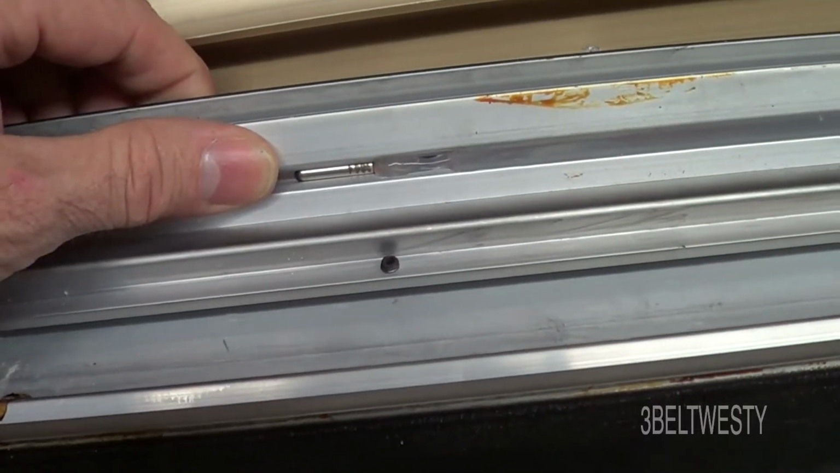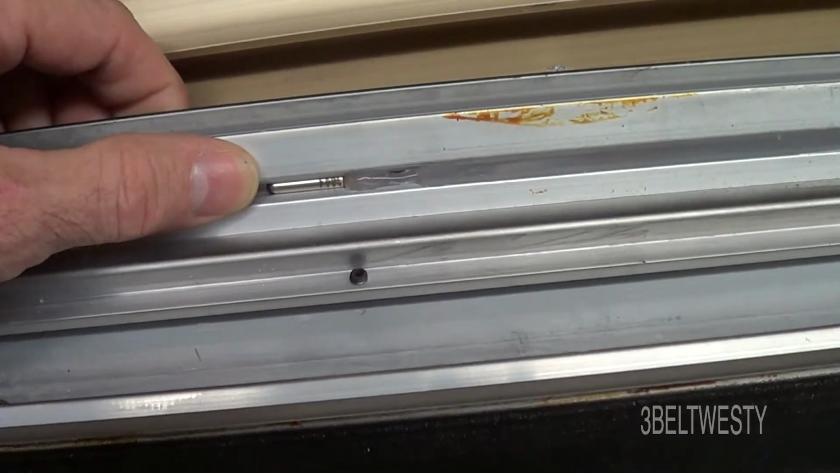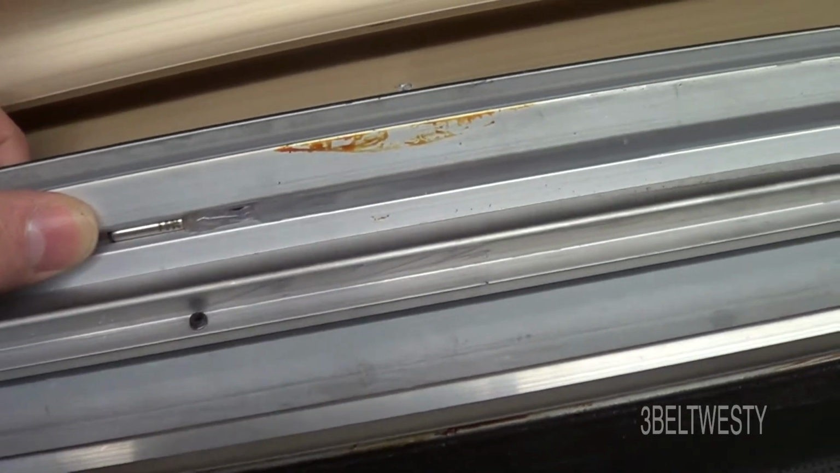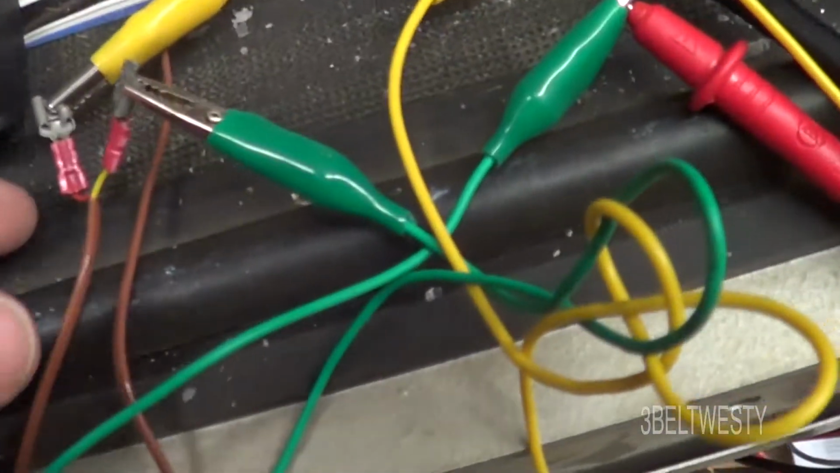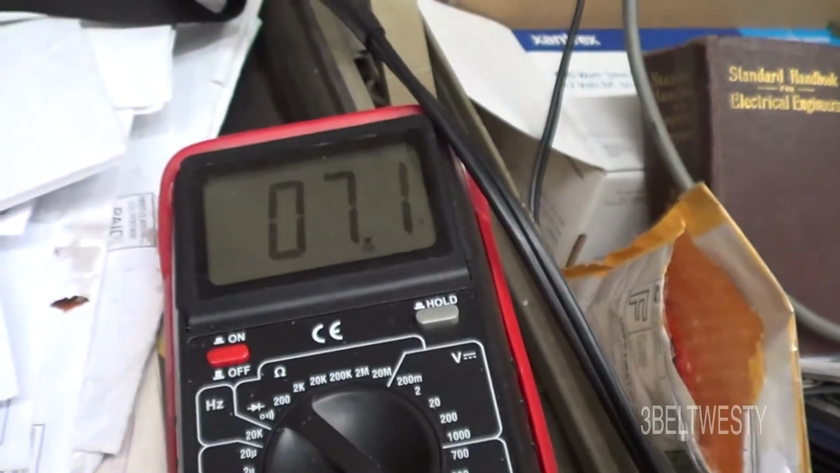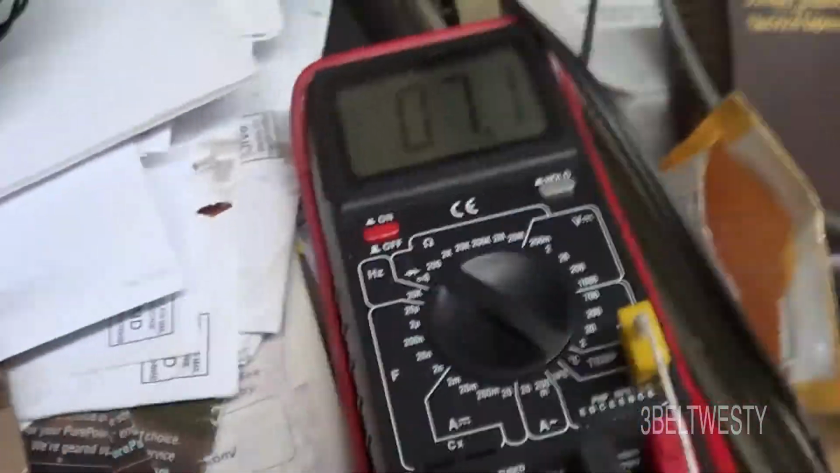Here's the thermal probe. I think that's a negative temperature coefficient thermistor, maybe. It's got red and white wires here. It was about 5.9 ohms a minute ago. It may be positive.